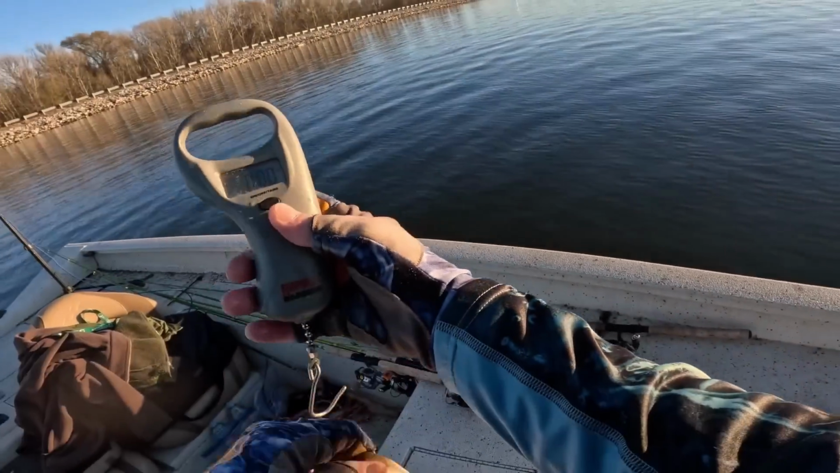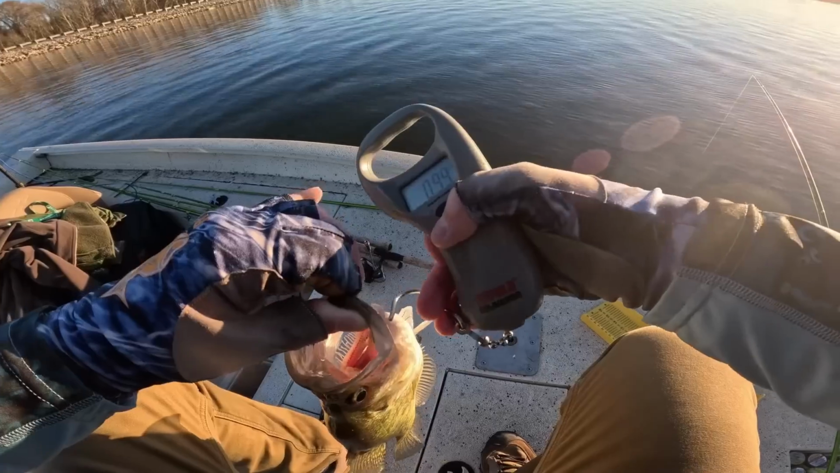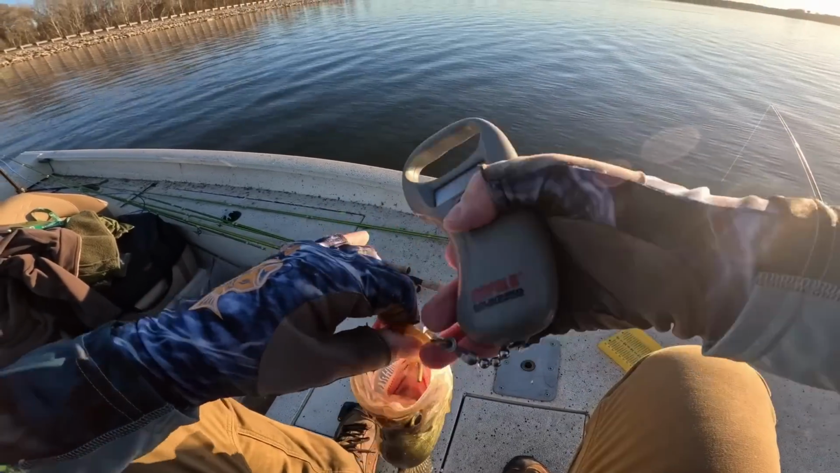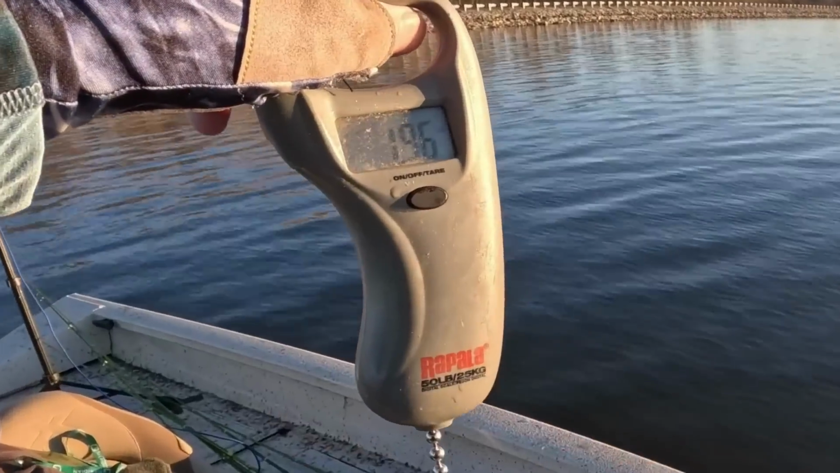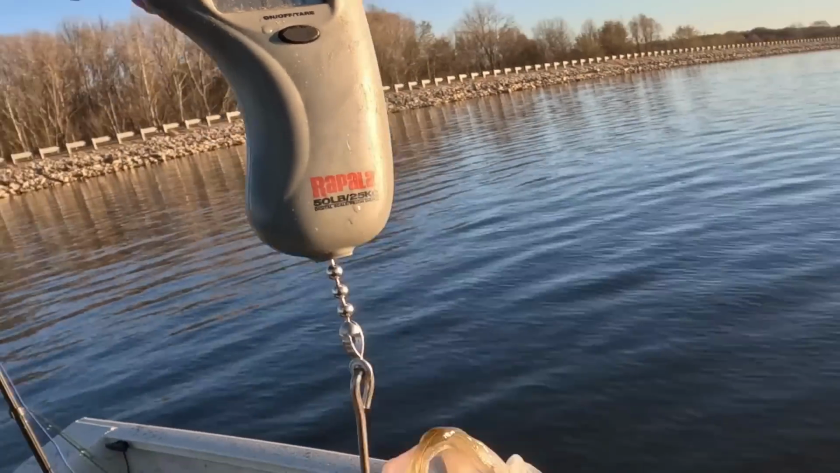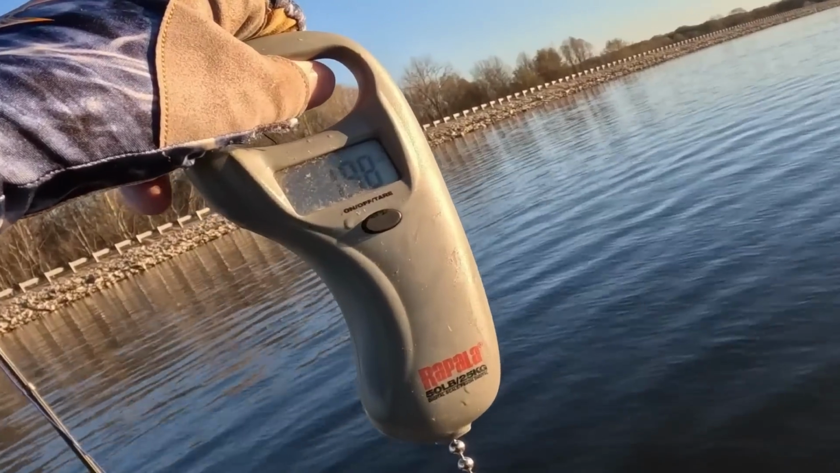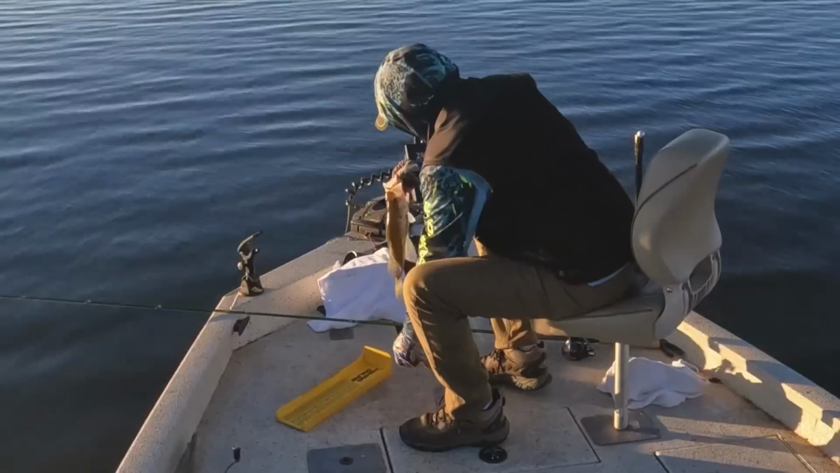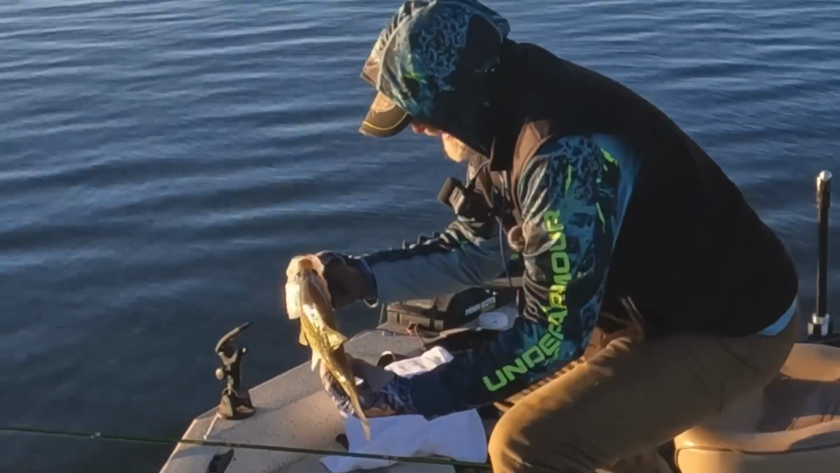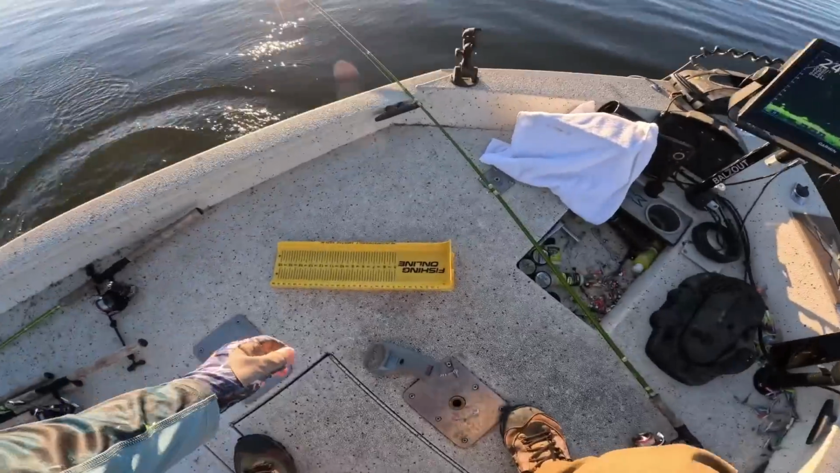Okay, we got it zeroed out. I'm thinking it's got to be close to 2 or over 2. No, 1.96. Nope. 2. 1.98. All right, I'll take it. Gosh, look at that. Here's the way to release them. Just head first. That's what you got to do.